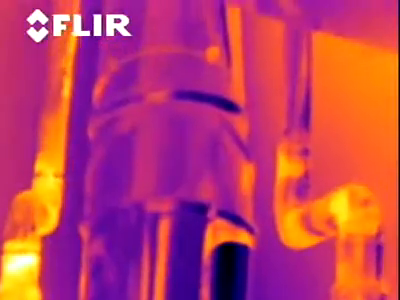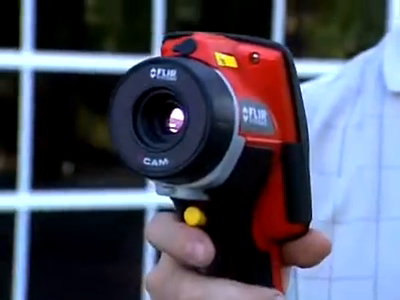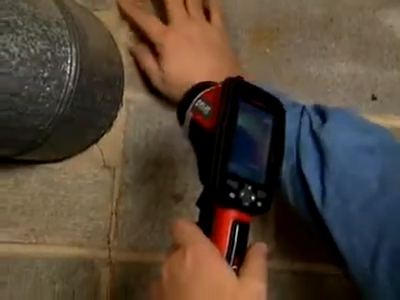You're not going to be competing on price with people when you can demonstrate that you can produce a better product. Bottom line for me, it means another ancillary service that we can add to our inspection report, which means more money in our pocket. We use the camera every day on every job. In 5 to 10 years, I almost see this camera being mandatory in every inspector's bag. It's just a phenomenal tool.